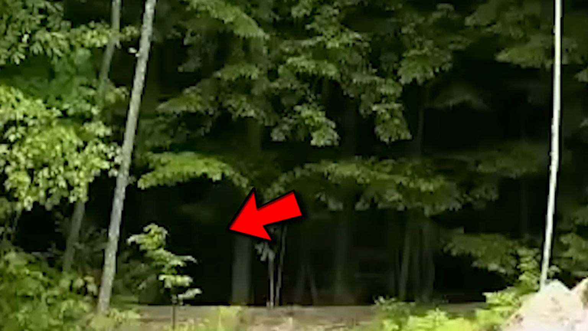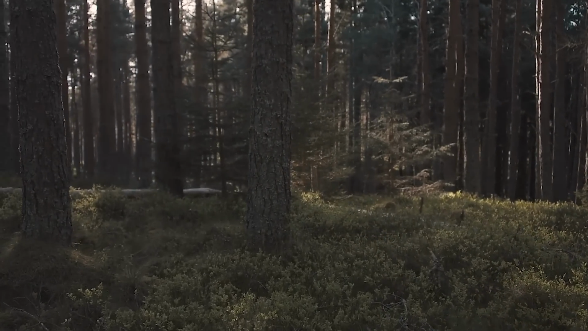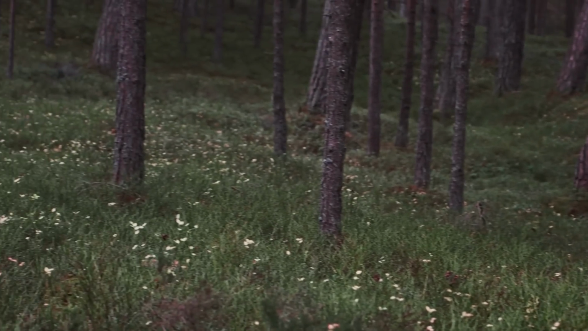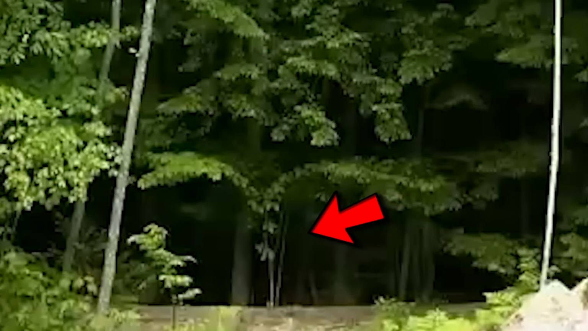A ghastly shadow figure, previously spotted lurking in the woods, emerged once more, shimmering through the thick brush on Chase Avenue. Despite numerous expert examinations by the Institute of Forensic Parapsychology, the apparition remains unexplained. With a dark history of murders in those woods, the question still haunts the town. What evil presence is hiding in the shadows?